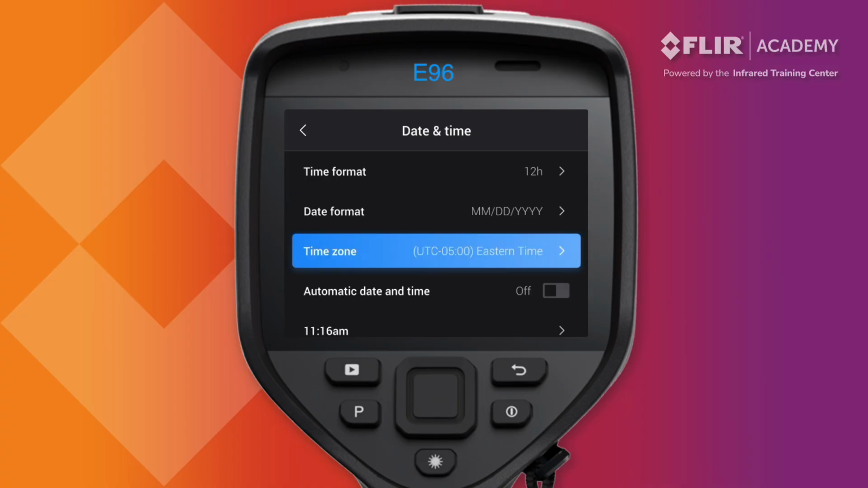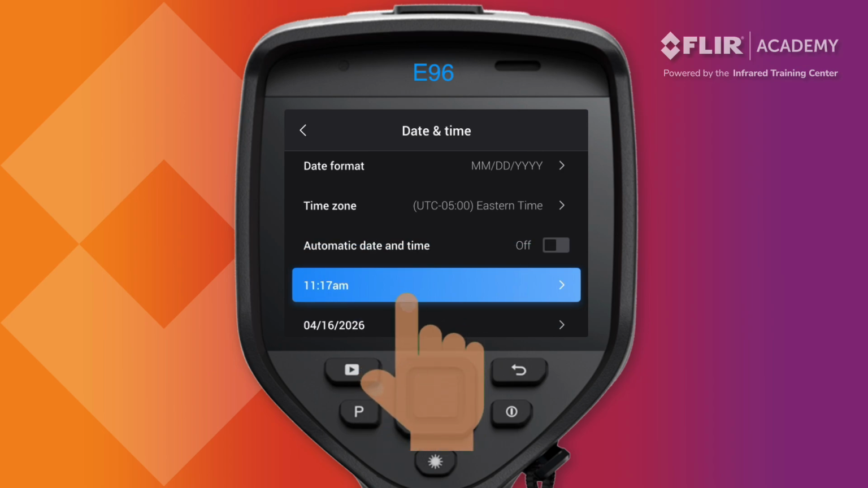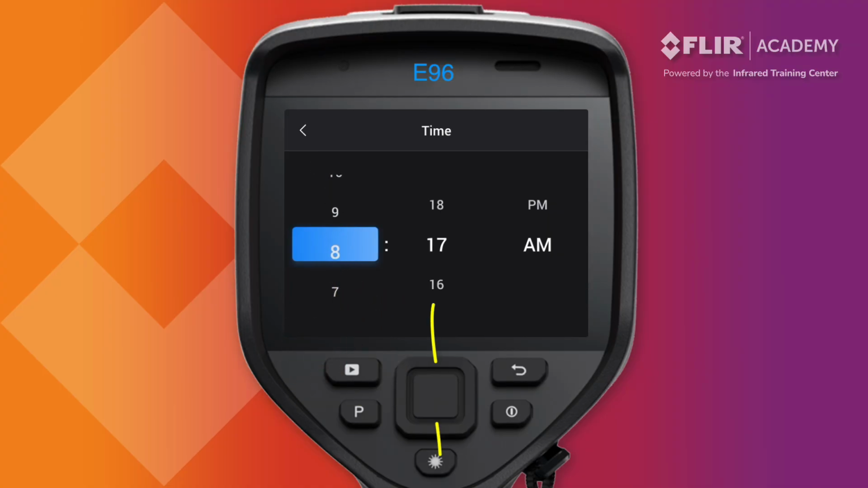If you're connected to a Wi-Fi network, turn on Automatic Date and Time to update this automatically. For now, you can use the fields below this option to make manual adjustments. Tap the time field on the touchscreen or press the center push button to select this option. Next, tap the field you want to adjust. Scrolling up and down on the display with your finger or pressing up or down on the navigation pad changes the selected field.